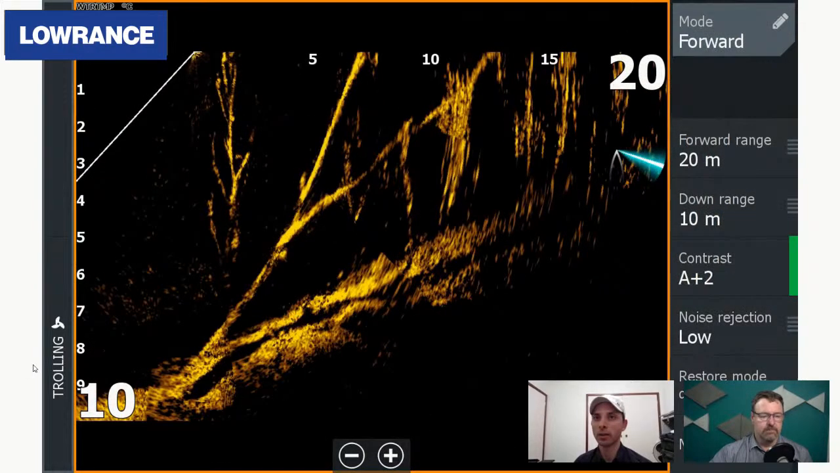And this is just a screen grab of the depth and the side panel. So obviously you have a side panel with your active target. So this is more just to give you an example of what I run. So I've got A2 contrast, which is an auto A2. For me, where I'm fishing, that's an absolute perfect color palette and contrast for the waterway that I'm fishing.